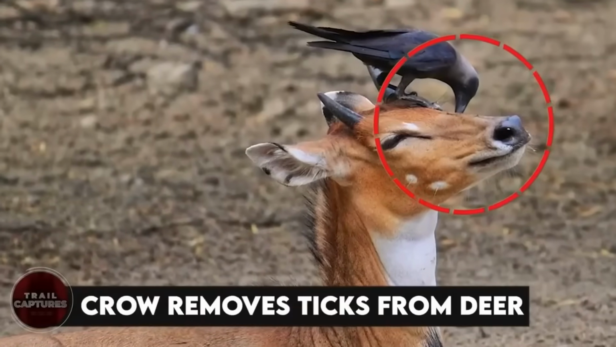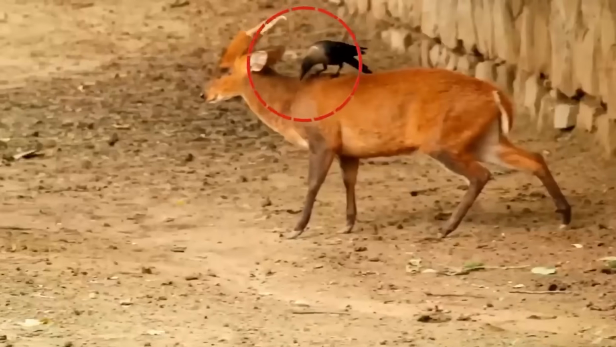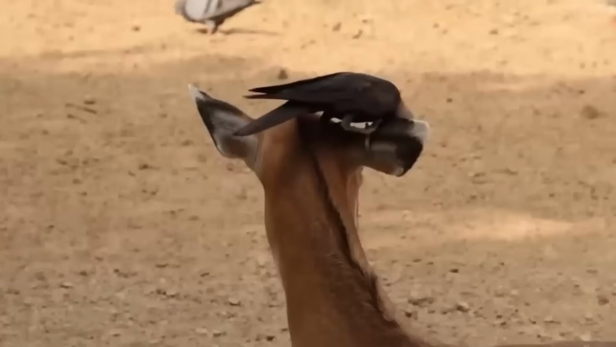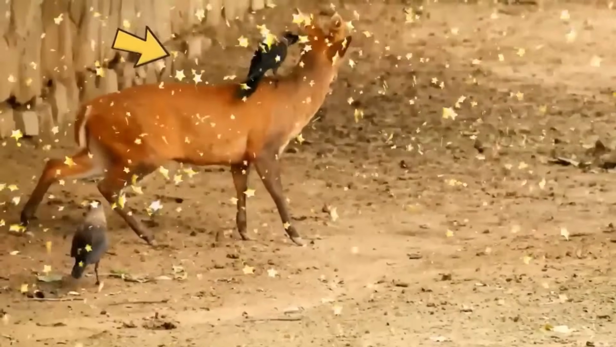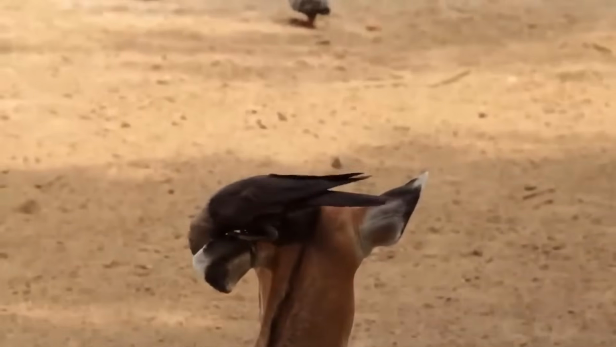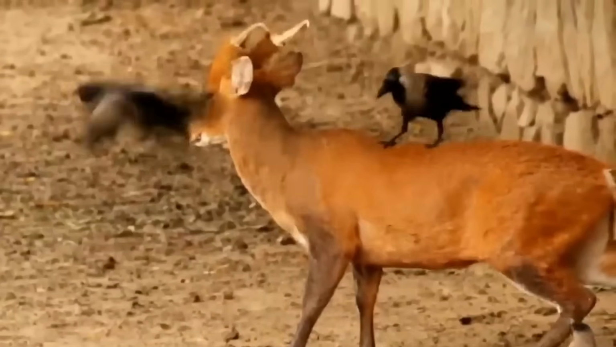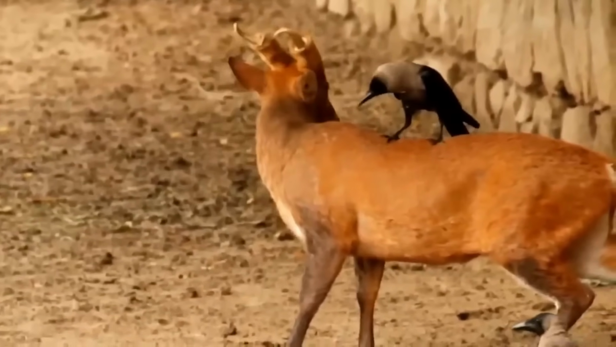Crow removes ticks from deer. Enough scary sights for now. Let's see some heartwarming scenes. Watch this amazing crow removing harmful ticks and parasites from a deer's skin in just a few seconds. This is an amazing wildlife video you don't want to miss. The crow is removing the pesticides with astonishing precision and accuracy. This amazing video shows how cool crows are and how they can help us protect our environment.